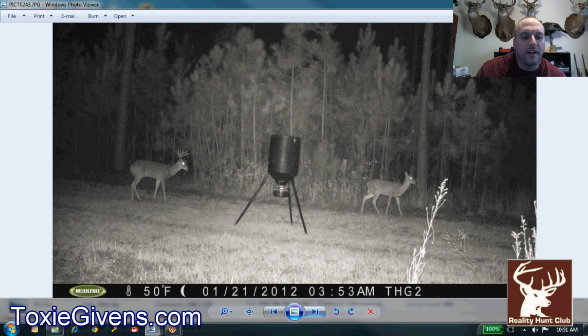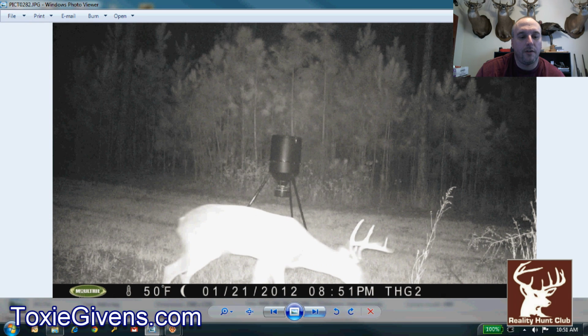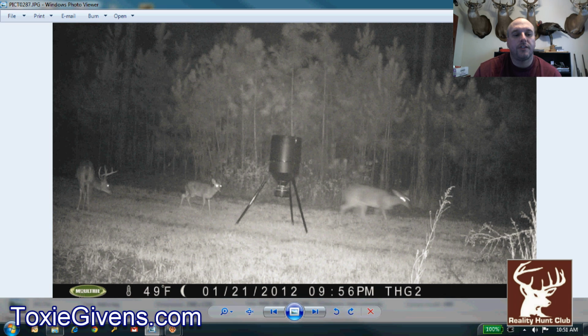This deer looks like it would be a 3.5. He's got too big a mass to be a 2.5, and his body's too big. This deer actually is showing some rut activity. See how he's chasing these two does the 21st of January? You see how he's doing that? I thought that was pretty cool.